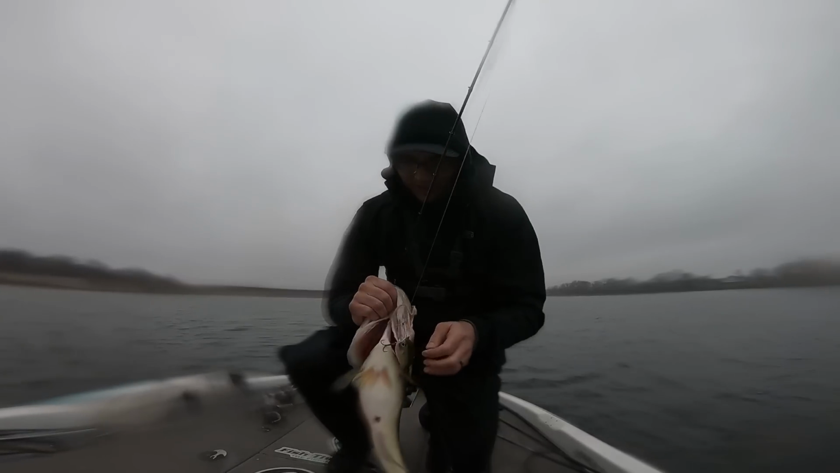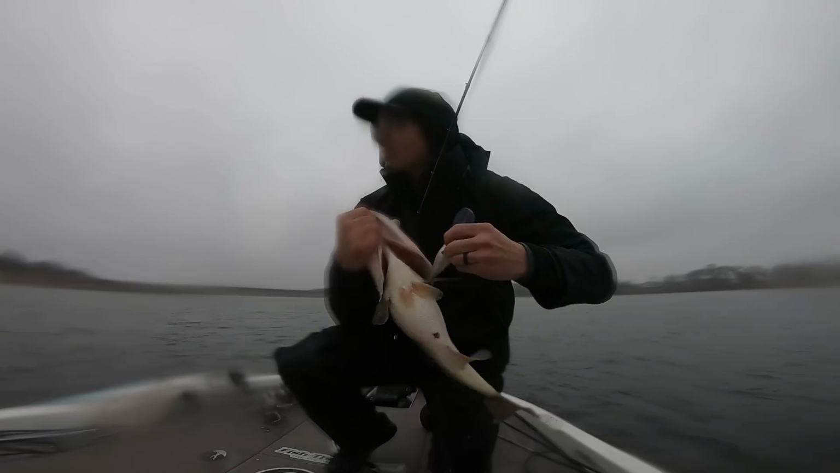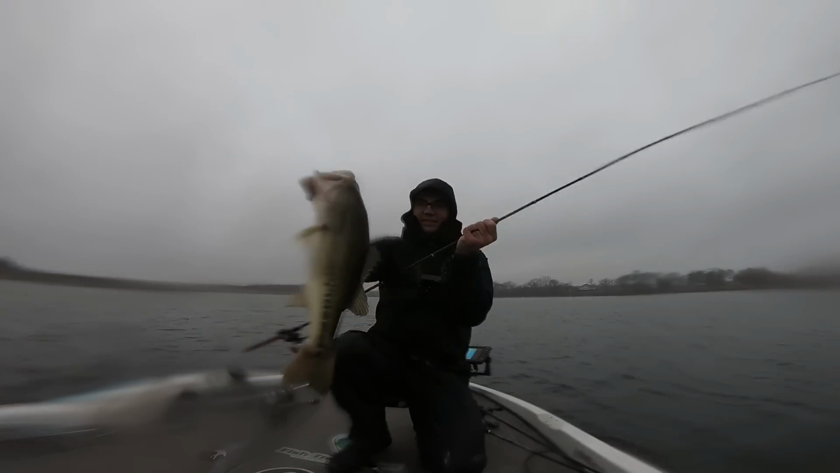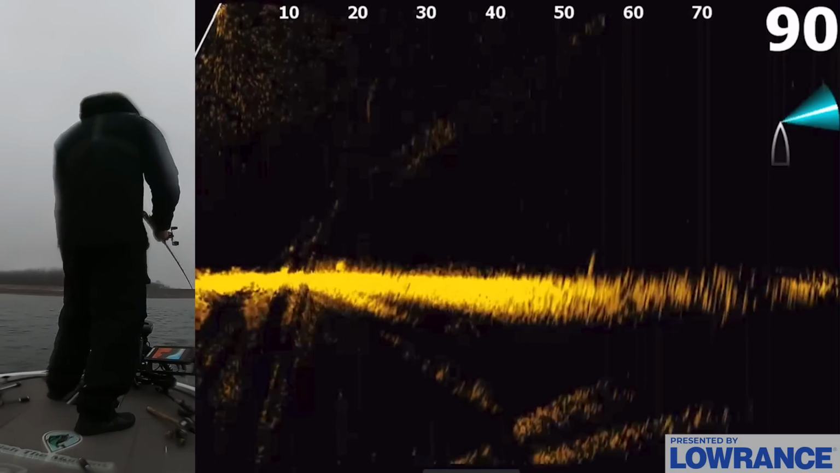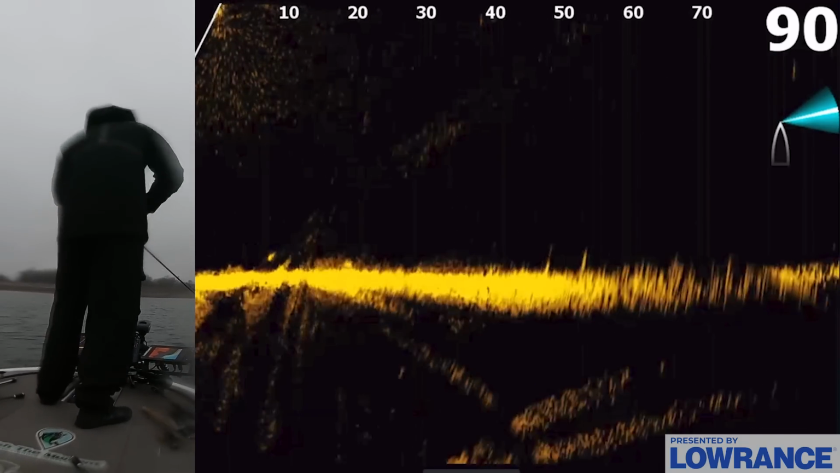Just cranking down here, guys, with that Blitz Magnum EXDR. That thing is sticking them. It's a solid, solid, solid fish right there. Just absolutely healthy. Beautiful. Guys, I am burning this crankbait in. I am not reeling it slow.